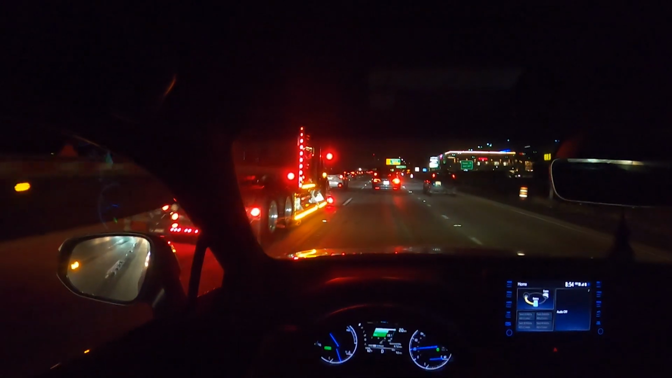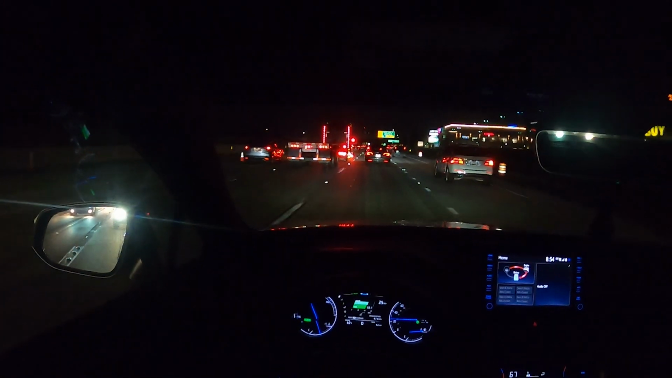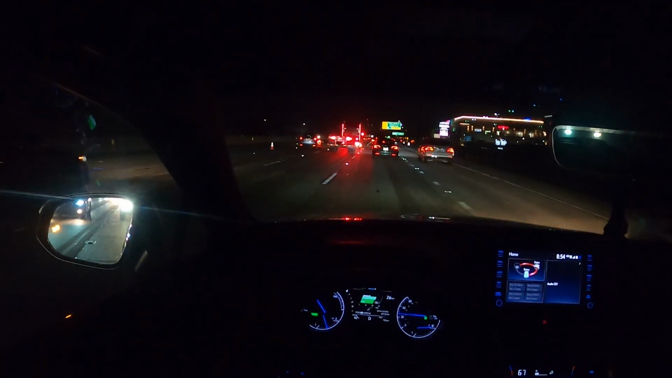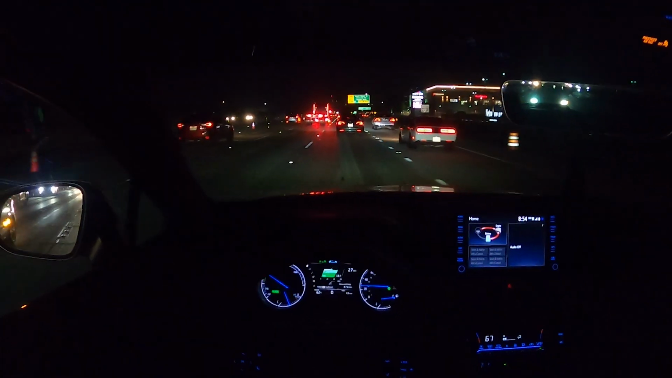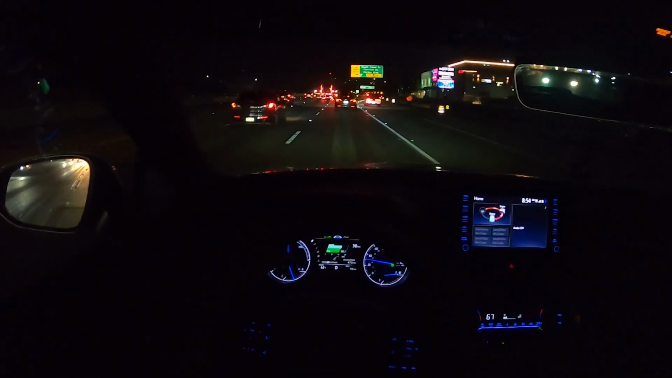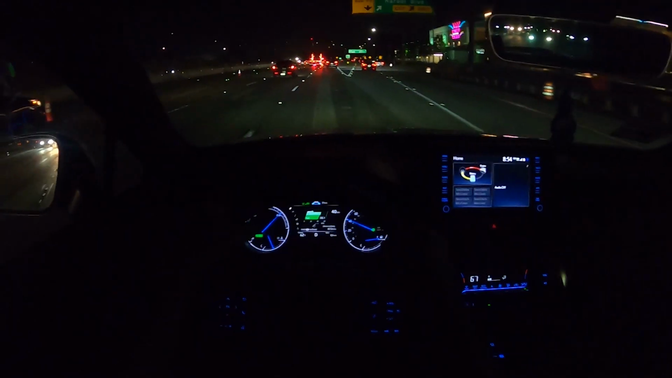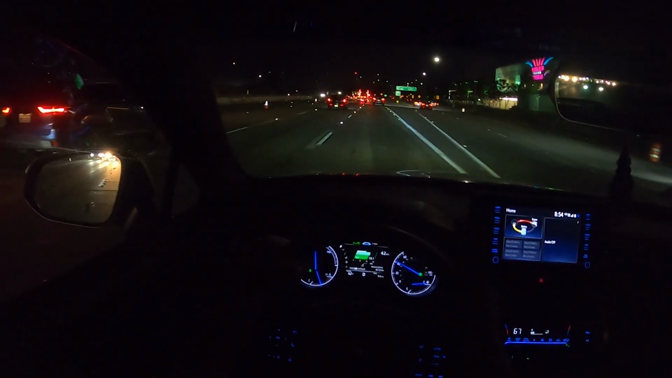Oh my God, this trucker's about to kill somebody. He is not in a good mood this evening. I'm gonna give him a wide berth. So anyway, it's a very nice system in traffic, which is what we just had a little spot of right there, but it doesn't look like it's anything to worry about.